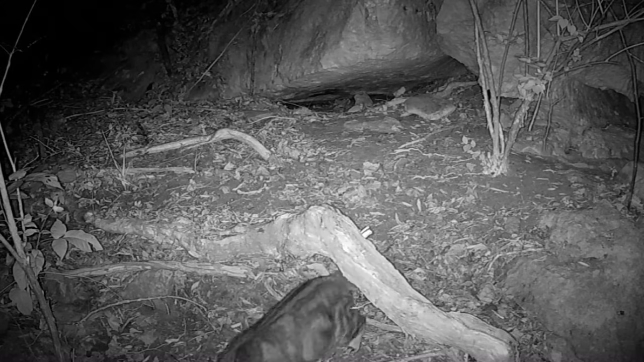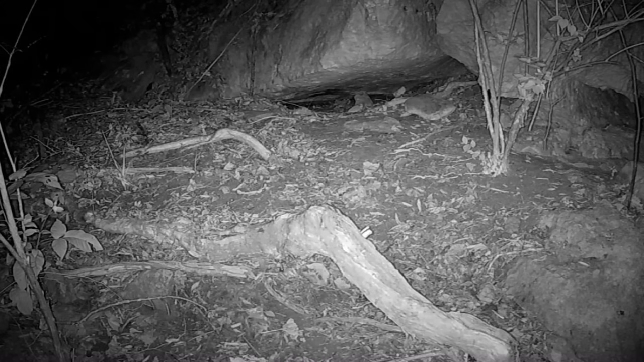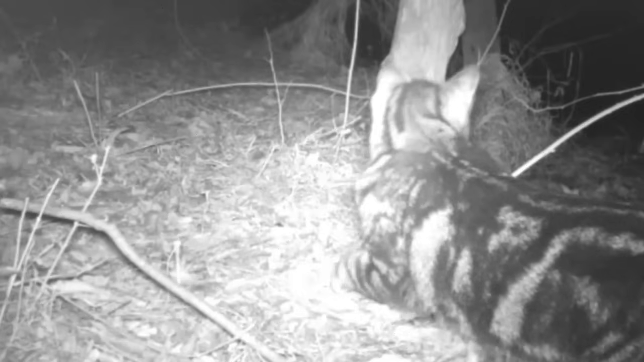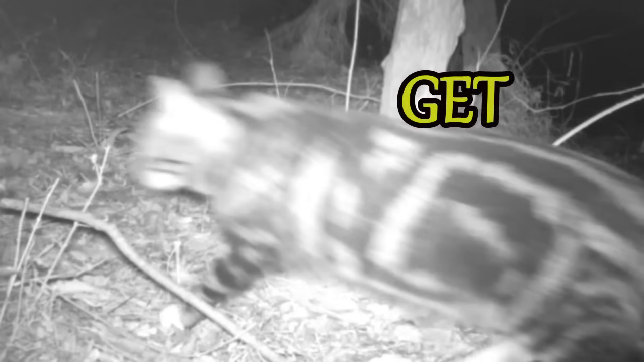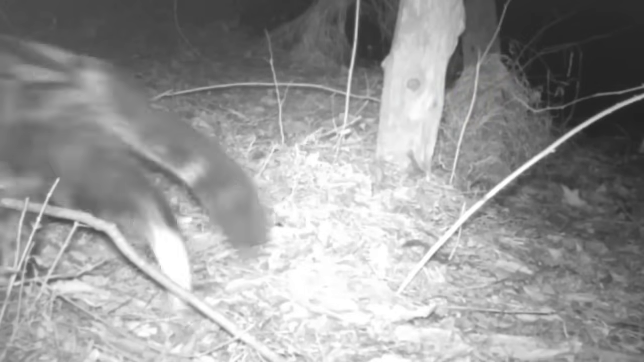Now here's the old git cat. This is another one that we don't see anymore. And what do you mean by git cat? Right here's an old picture of it. See, on its side it says git, the word git on its fur. What about that? The old git cat. That's how we got that name.